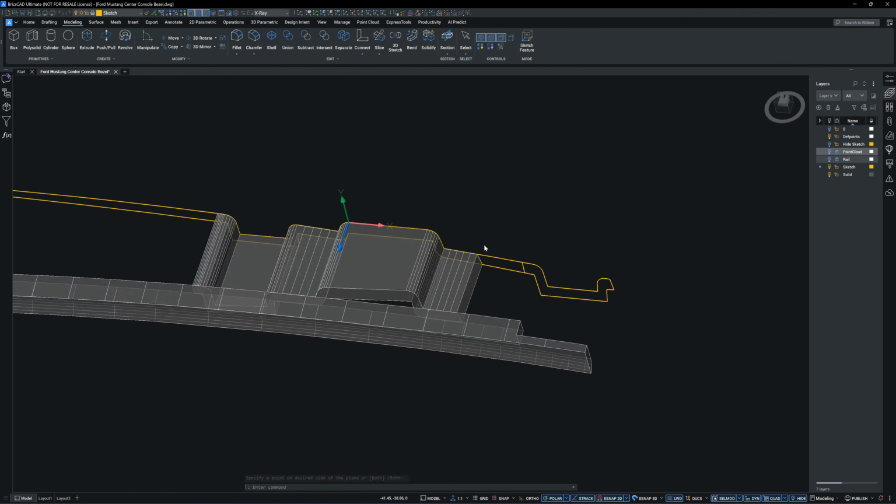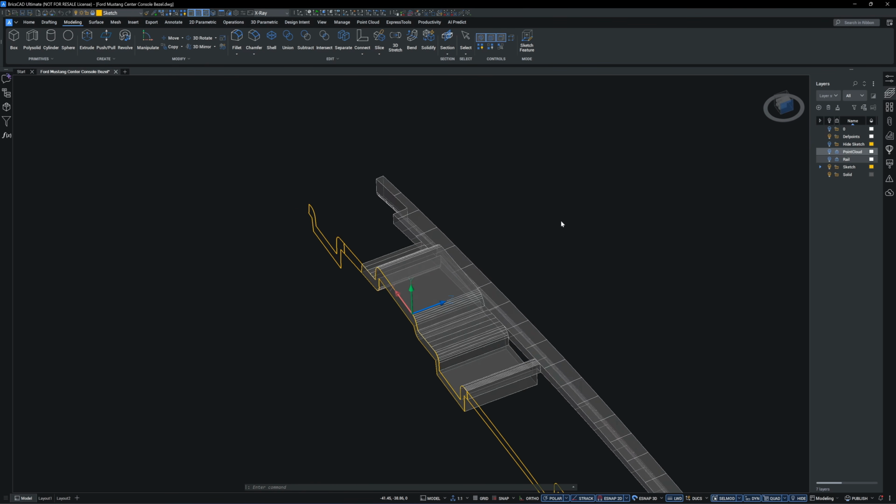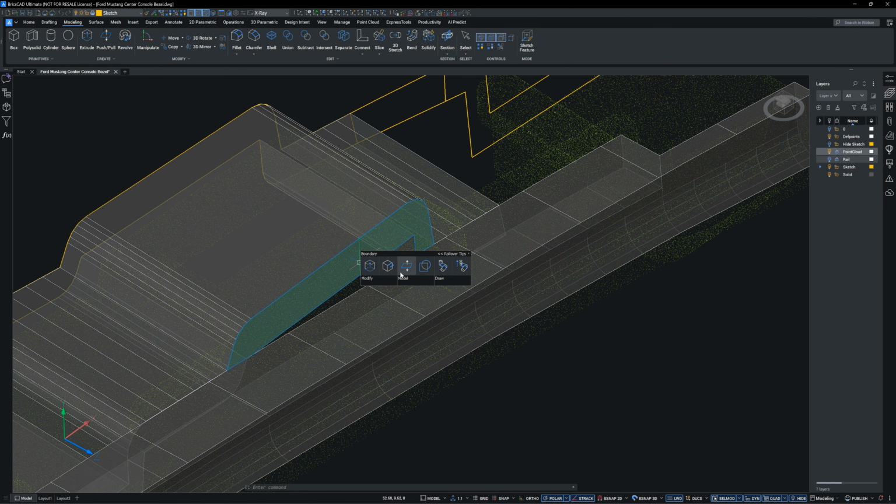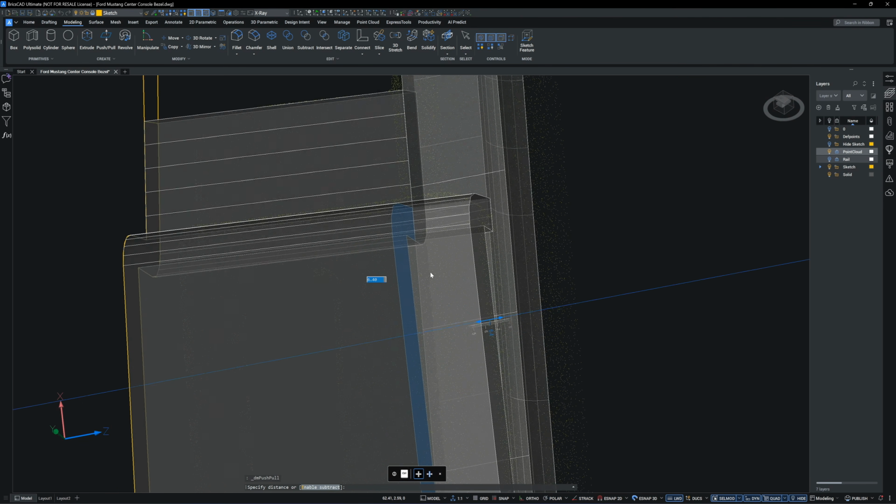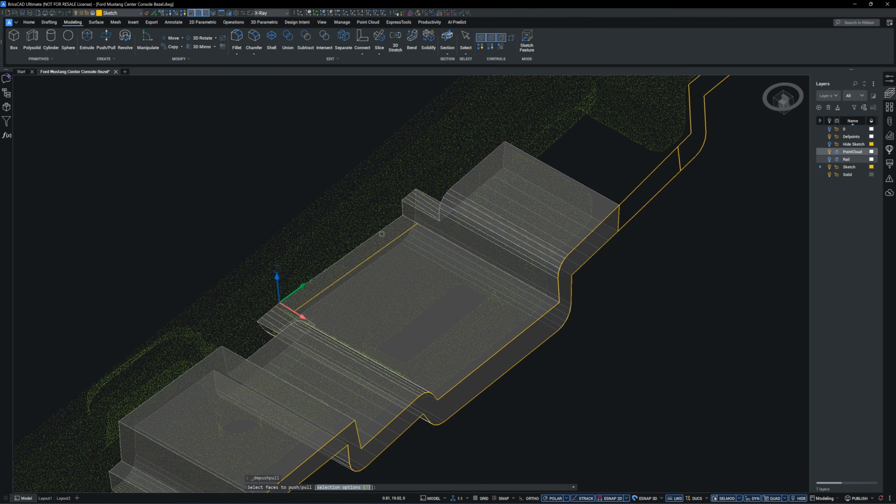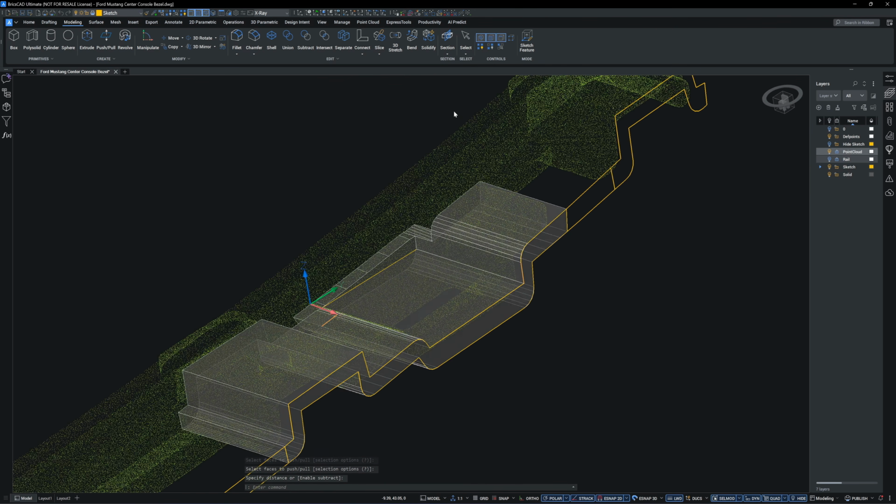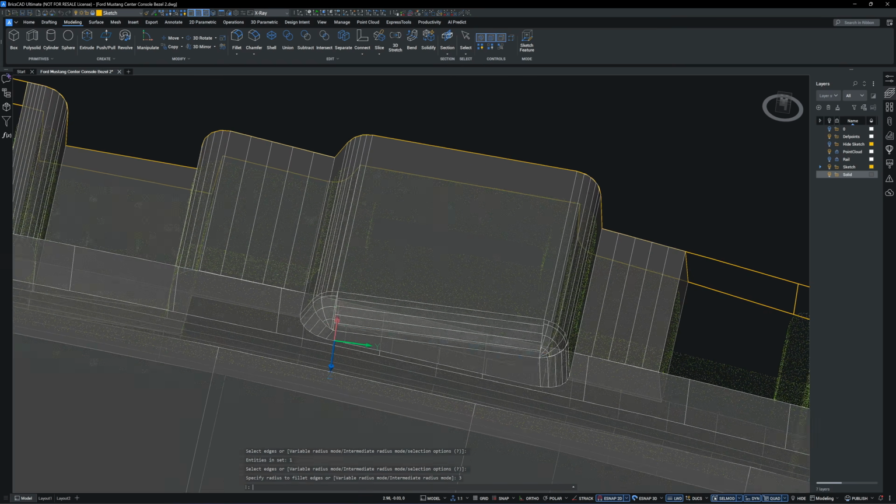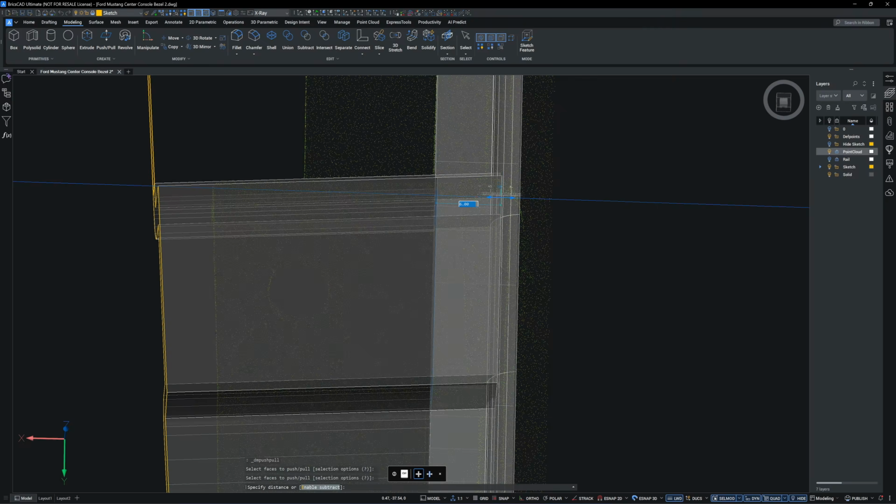Then I will use the slice command to trim the bracket flush with the panel. Then I will use the push-pull command to extend the face outward until it aligns with the point cloud. Then I use another push-pull operation to fill the void and fillet a round corner.